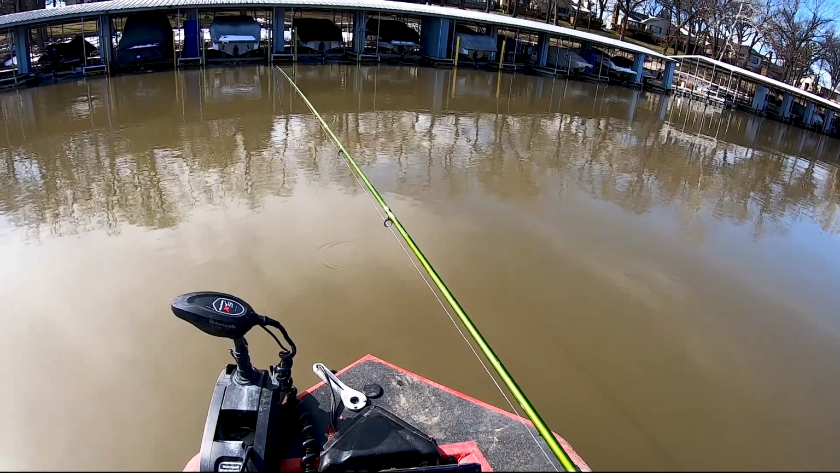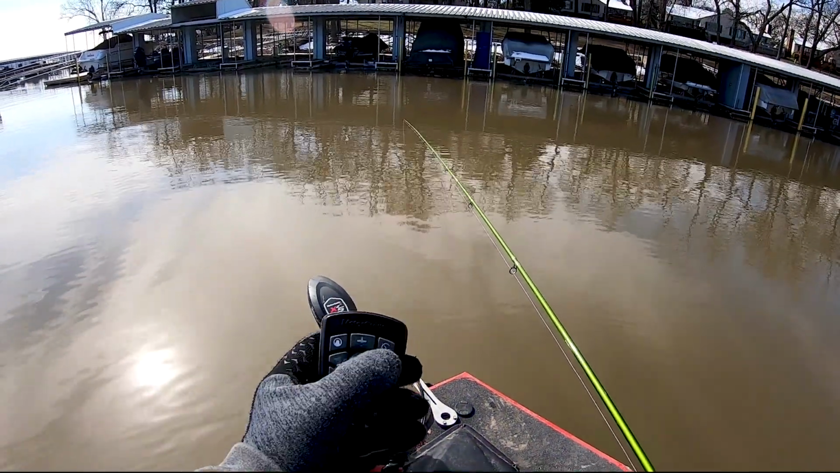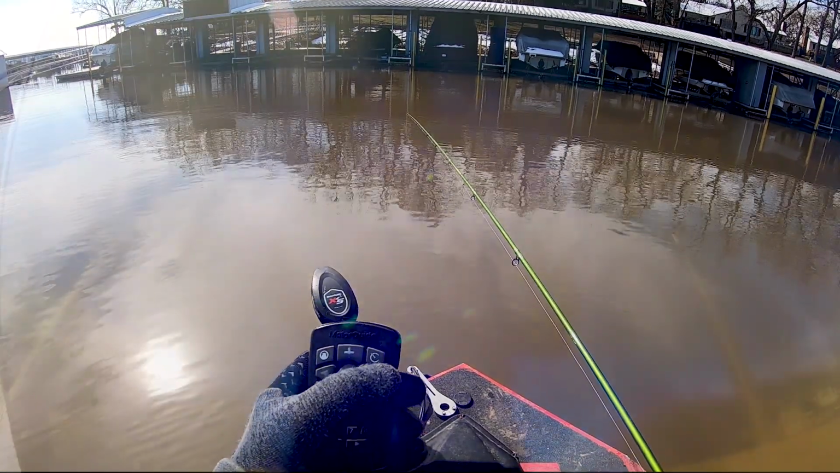So I'm just scanning around right here. I've got this thing set on 25 right now, but what I'm going to do is extend it out to 45. And what I'm doing is just moving my trolling motor, just scanning it. I'm just pushing that button, going to the right, and I'm scanning and looking for big circles. Looking for those big circles that I found on the sonar, you know what I mean?